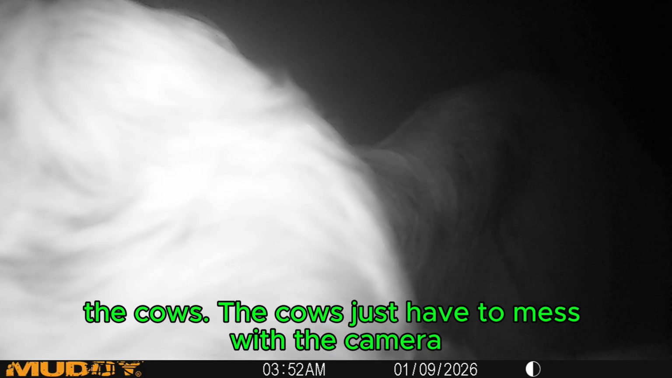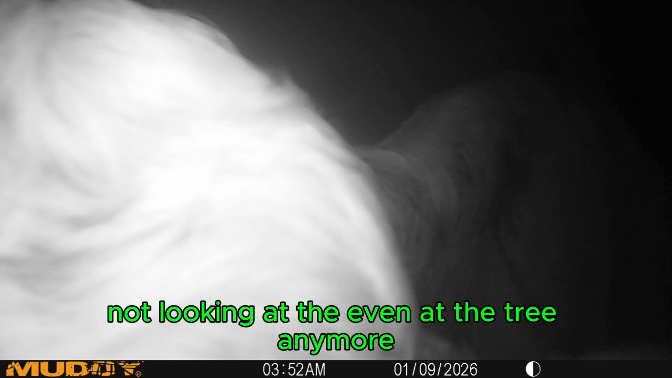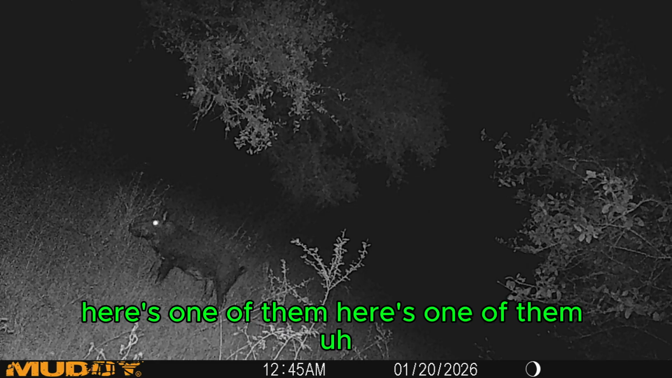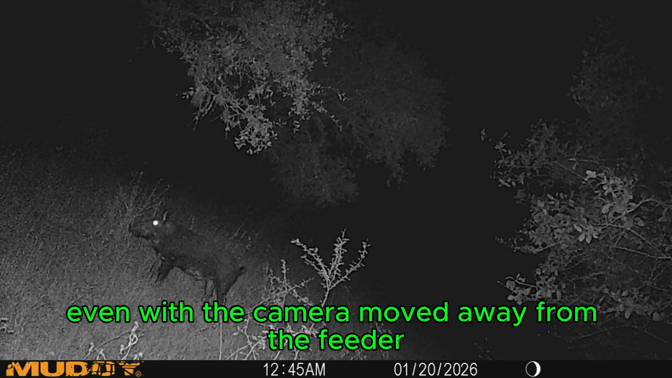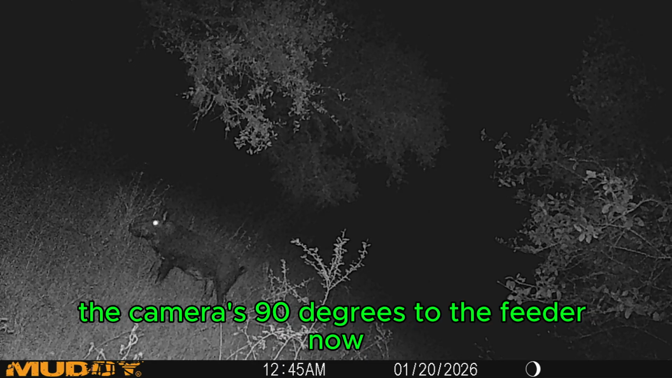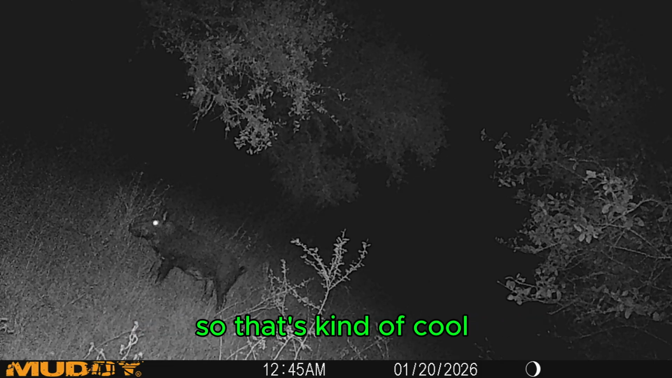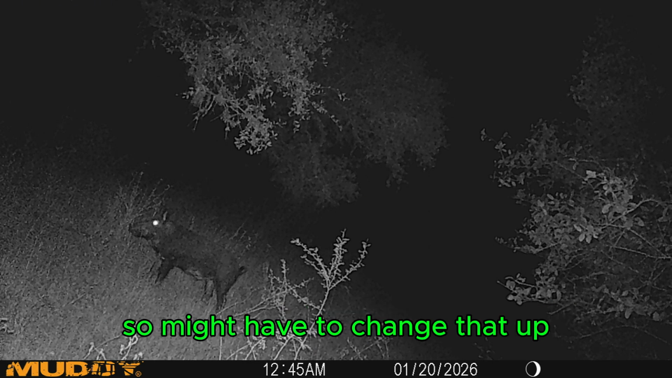And then of course, here we go again, the cows. The cows just have to mess with the camera. They just can't leave it alone. And the result is it's not looking at the tree anymore. They've already moved it some more. But here's one of them big boar hogs. Even with the camera moved away from the feeder, literally 90 degrees to the feeder now, and even with it moved as far as it is, I'm still picking up pictures of wildlife. So that's kind of cool. They're just coming in right here, basically where I walk to come in. So I might have to change that up.